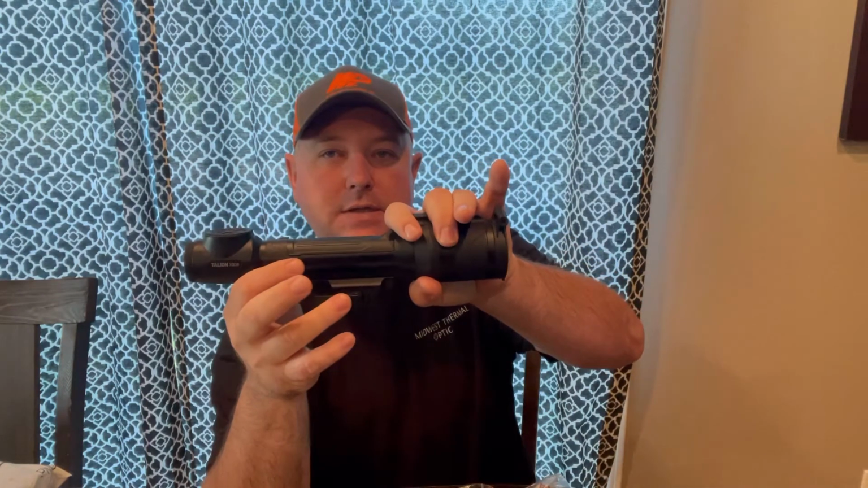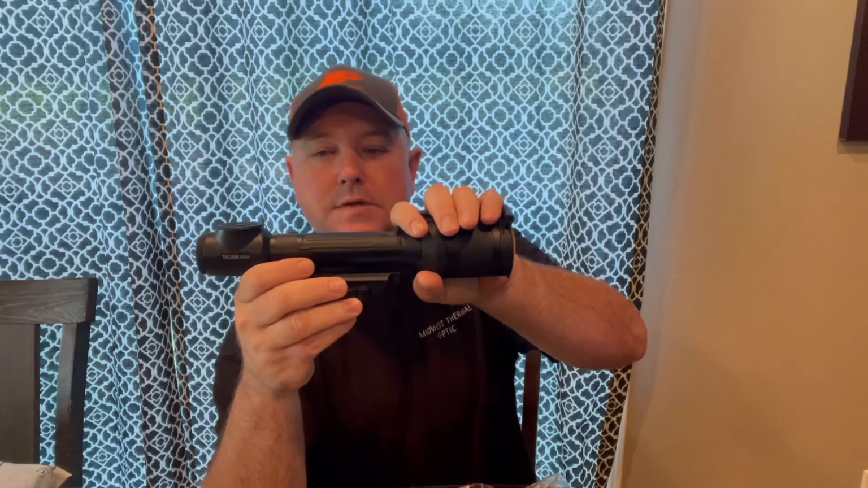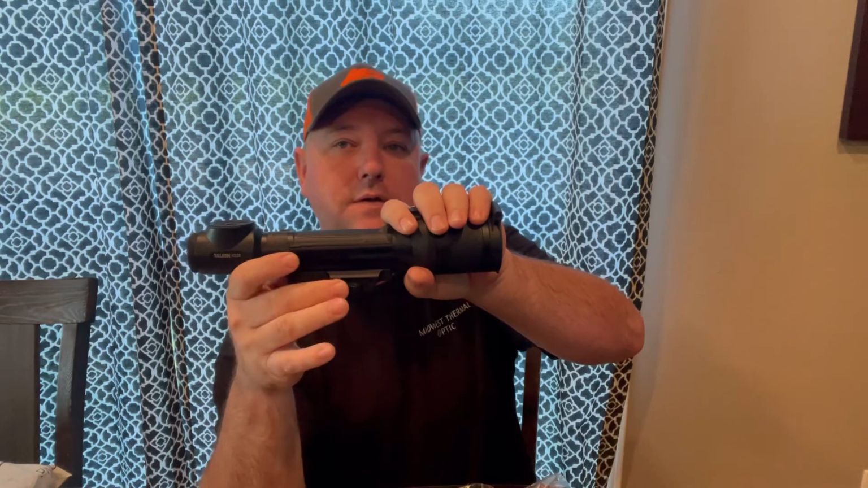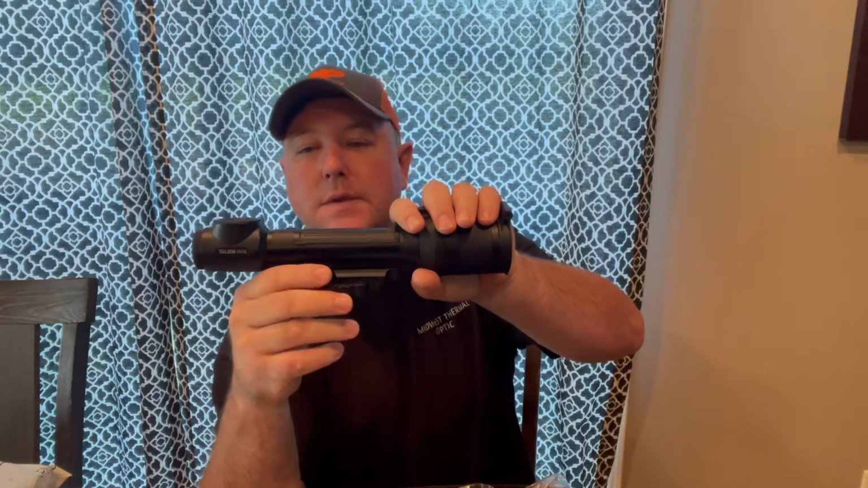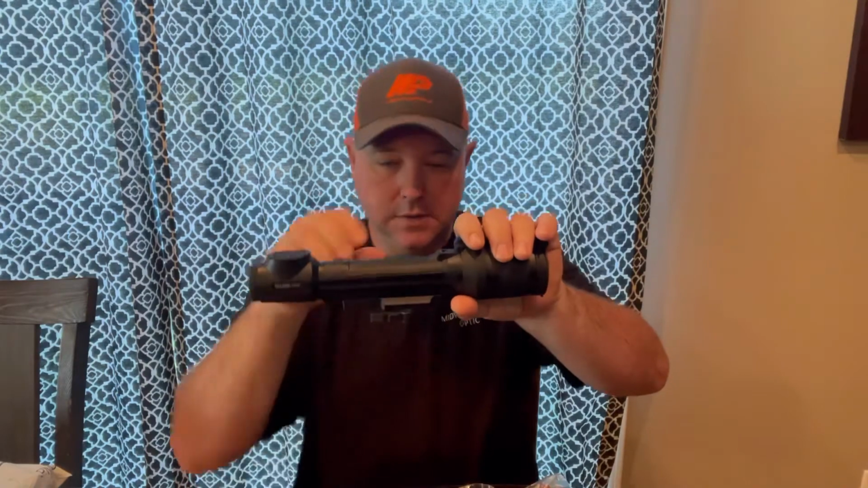This one has a quick detach mount. I don't know if, when Pulsar finally releases these, they're going to have a quick detach or a normal tighten-down type mount. I haven't heard what's coming yet, because these haven't been released just yet, but they're working on it. All right, so there's the scope.